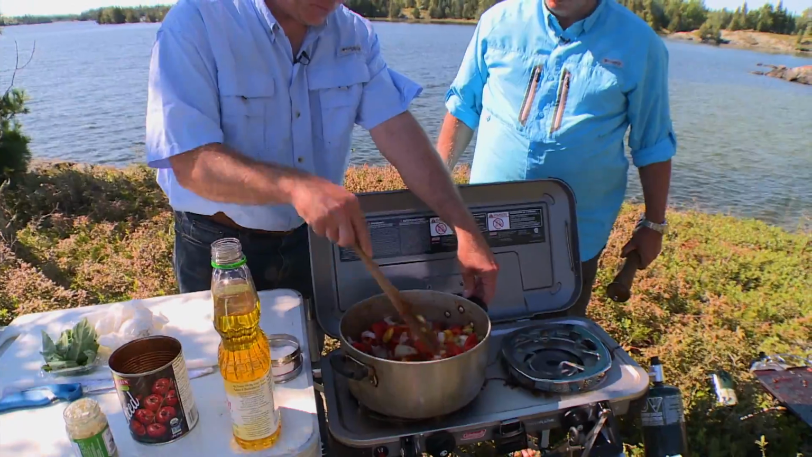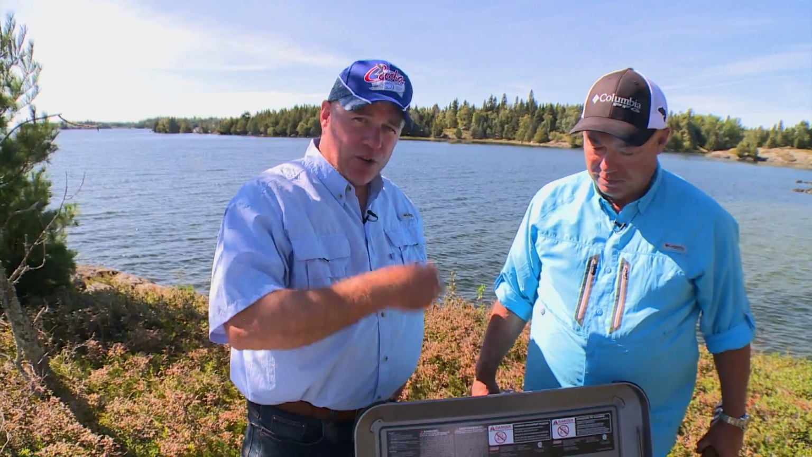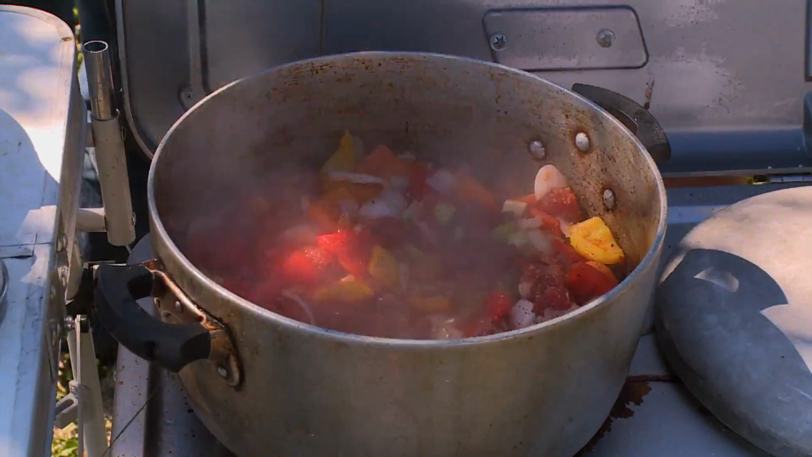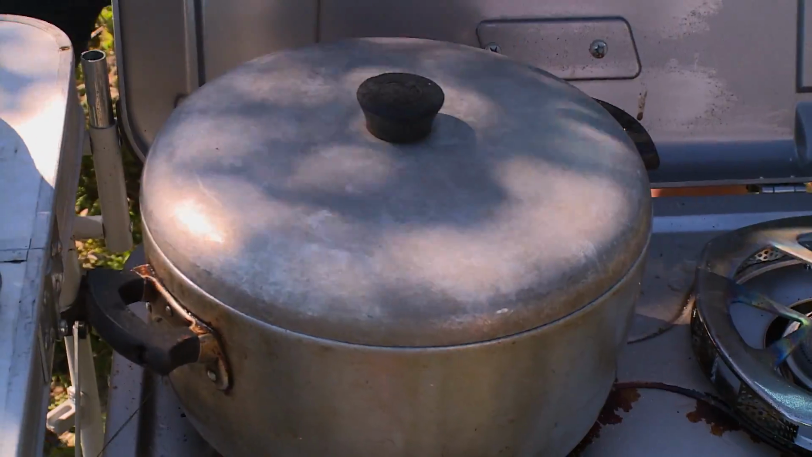Now, is that something that if somebody gets that in their bowl, they're not gonna eat that, or will they eat that? You could eat that, but not the stem. Yeah. But typically, you know, we would pull that out after the cooking is done. But it's just flavor, just building flavor. And so when it's all said and done, this is a good, quick, easy dish to make, even right here on the shore of your favorite fishery. Pretty good, huh? Absolutely.